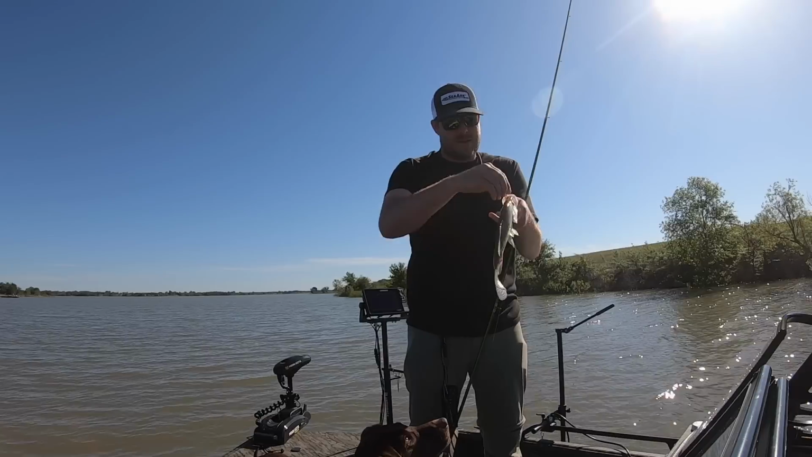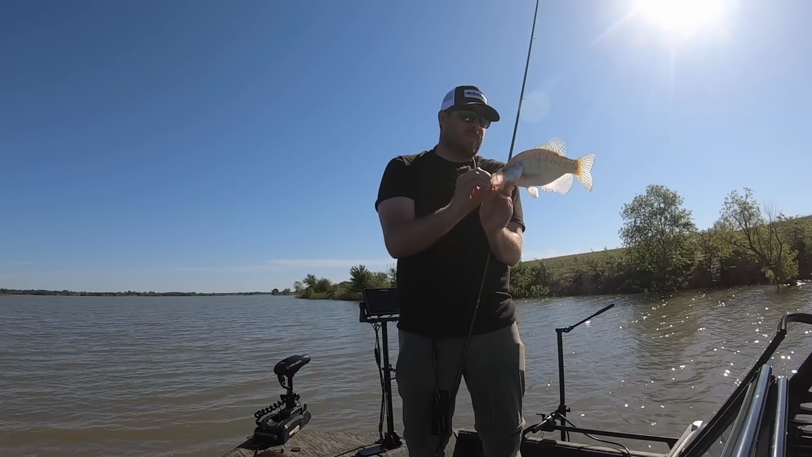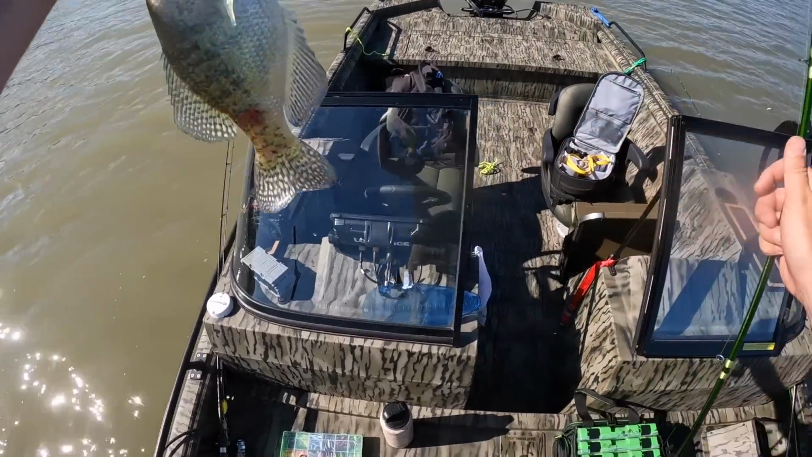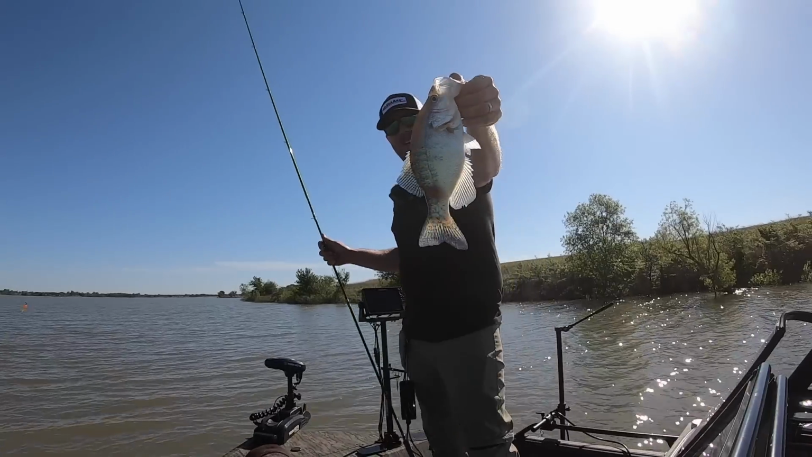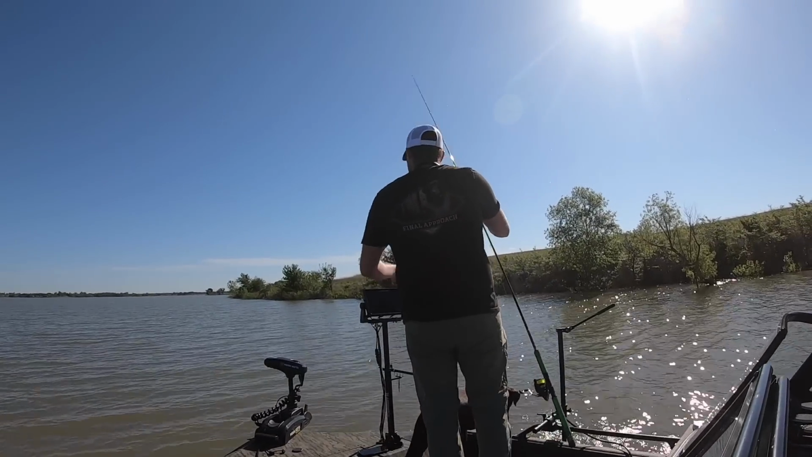Ew, he's all messed up on one side. That one might have to go back. Kind of a bummer, but you can see his tail's all screwed up. But yeah, catching some decent crappie. That's a good keeper. I might have to go on the hunt.